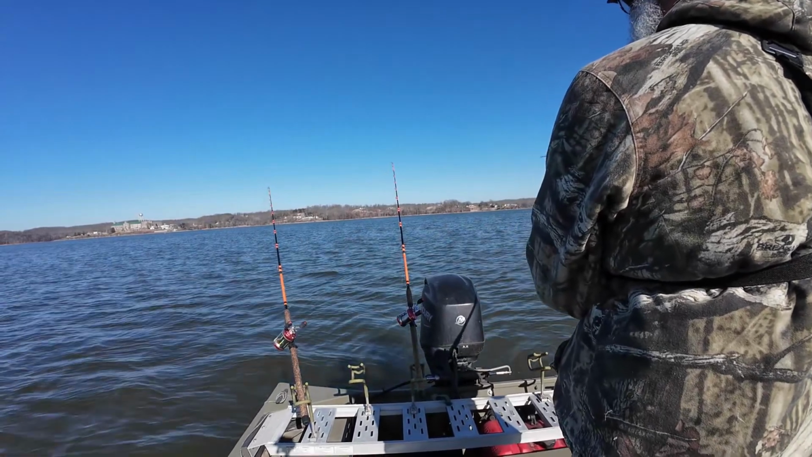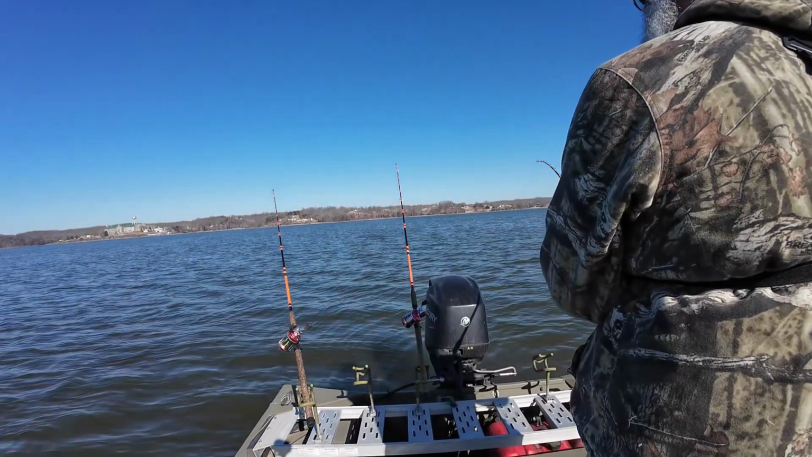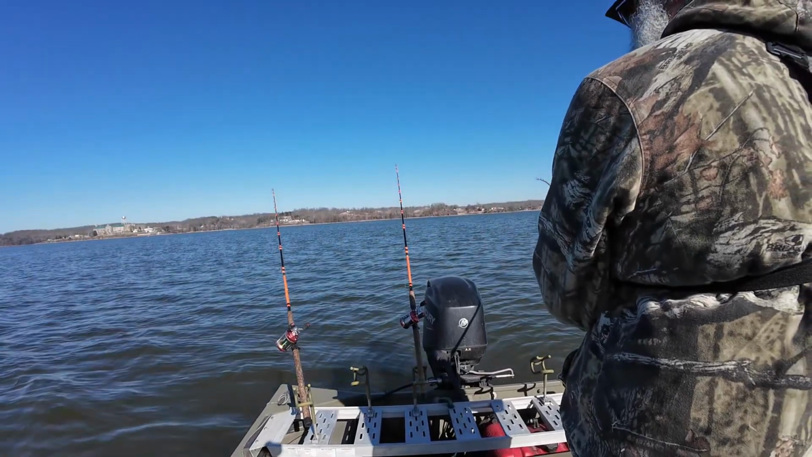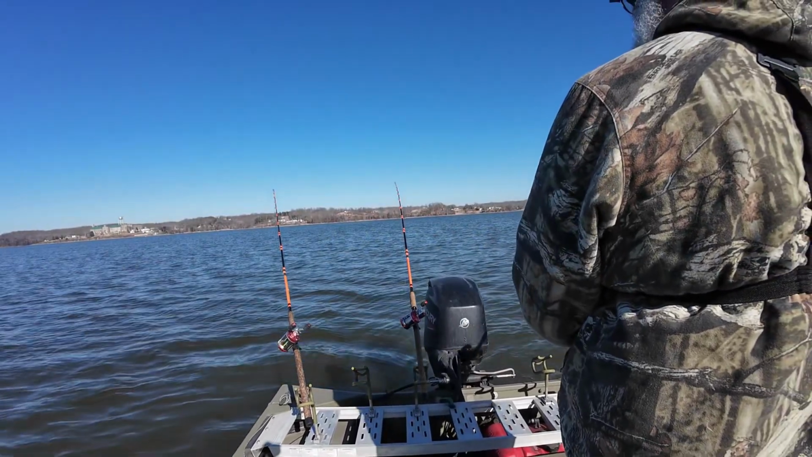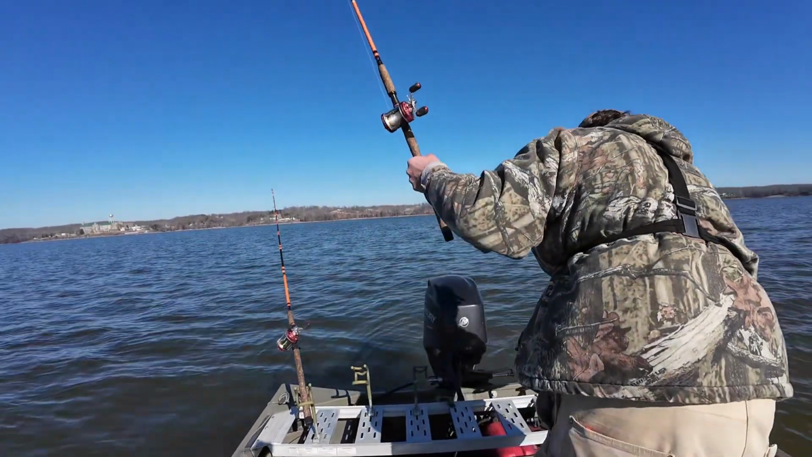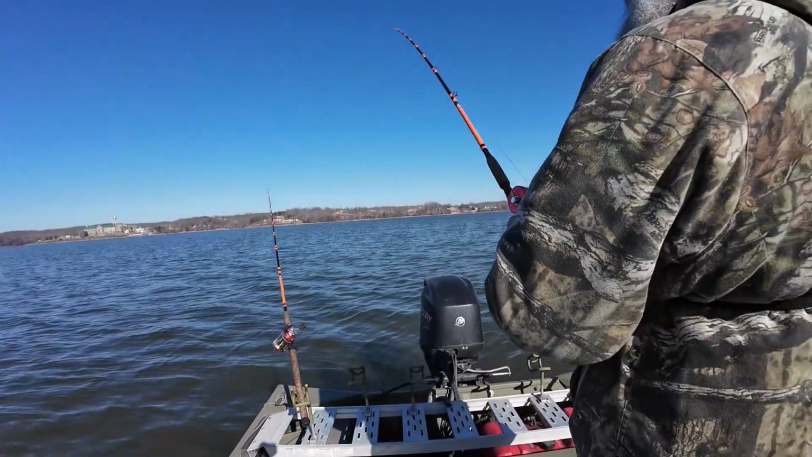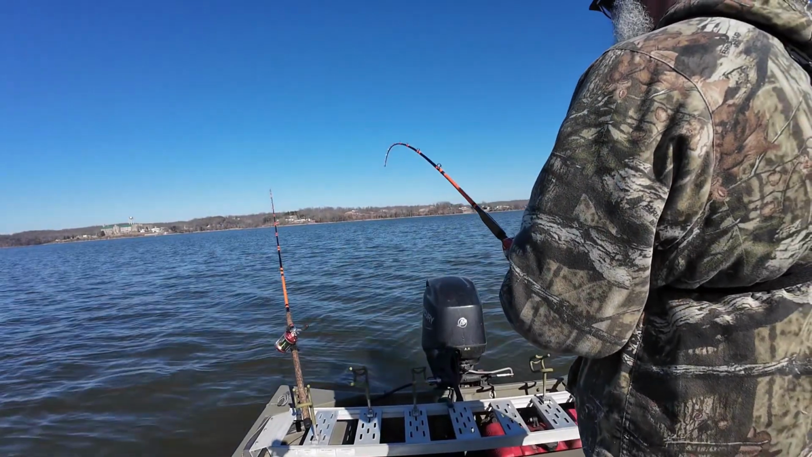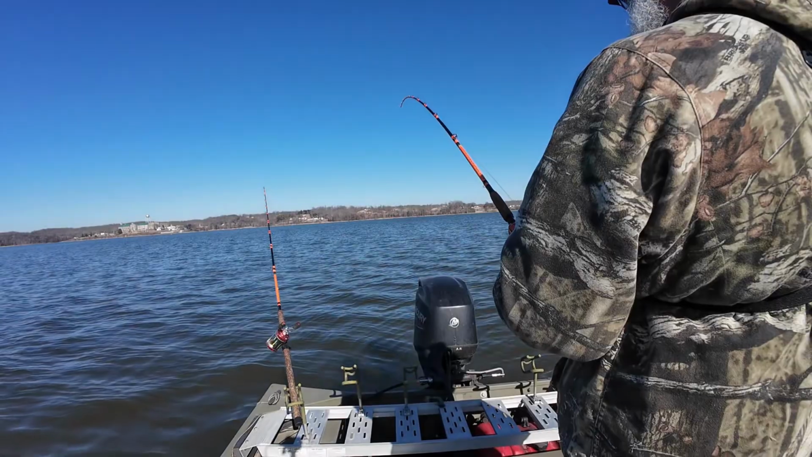I think what's happening is by the time one of them bites, this boat moves and screws them up. Dog, I got him. For now.